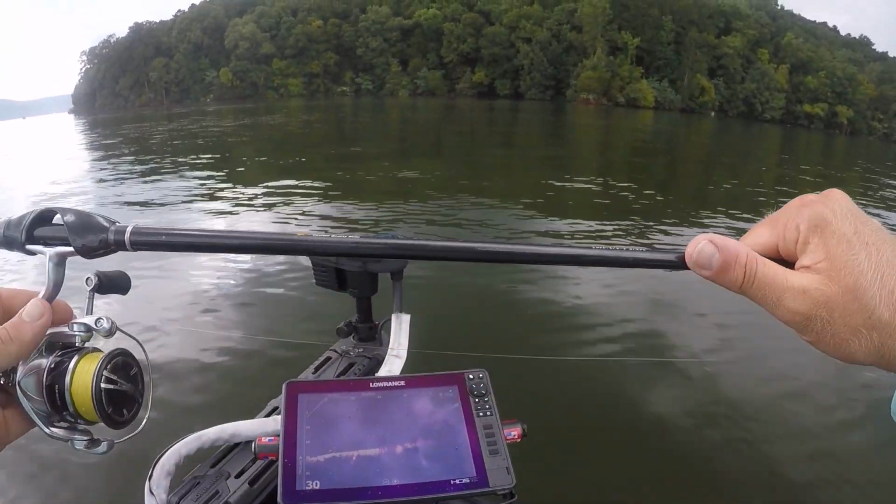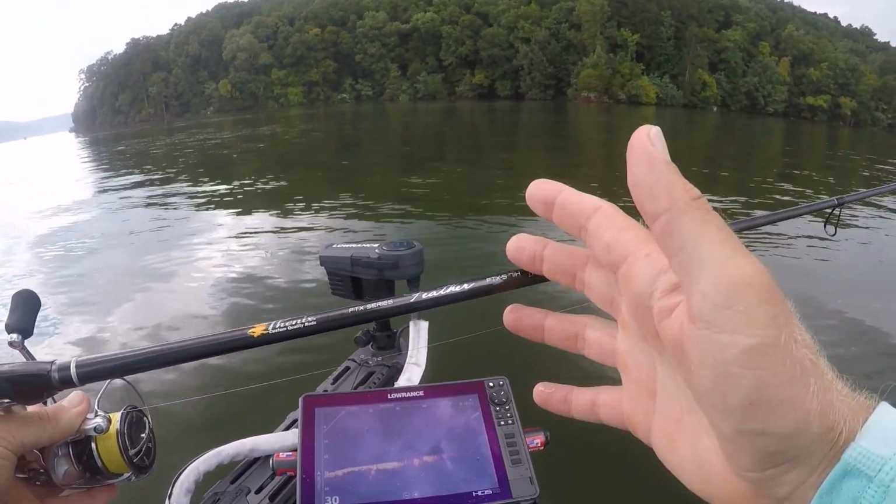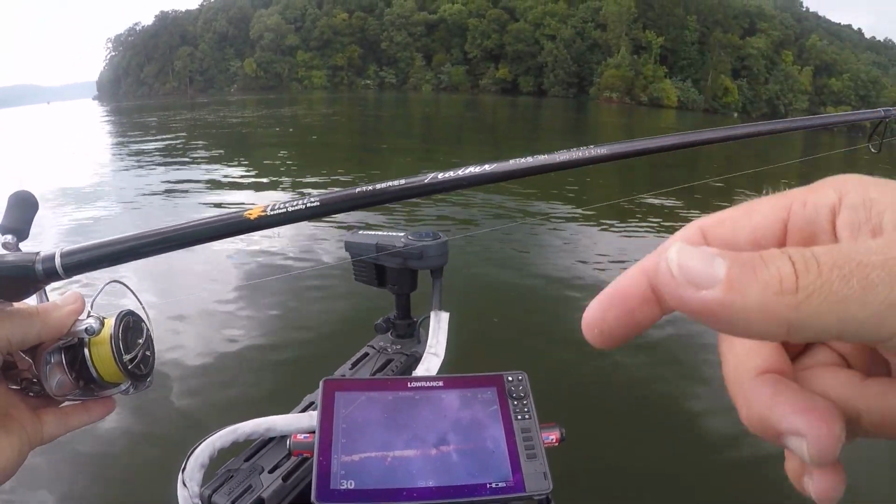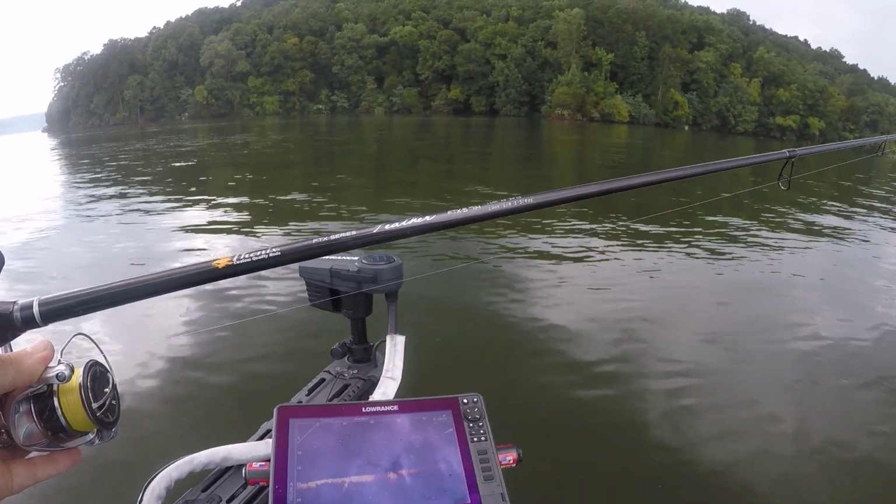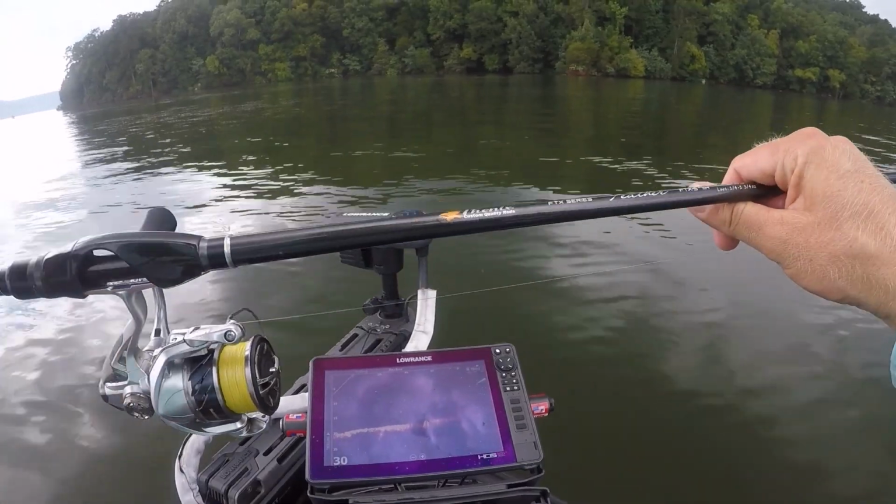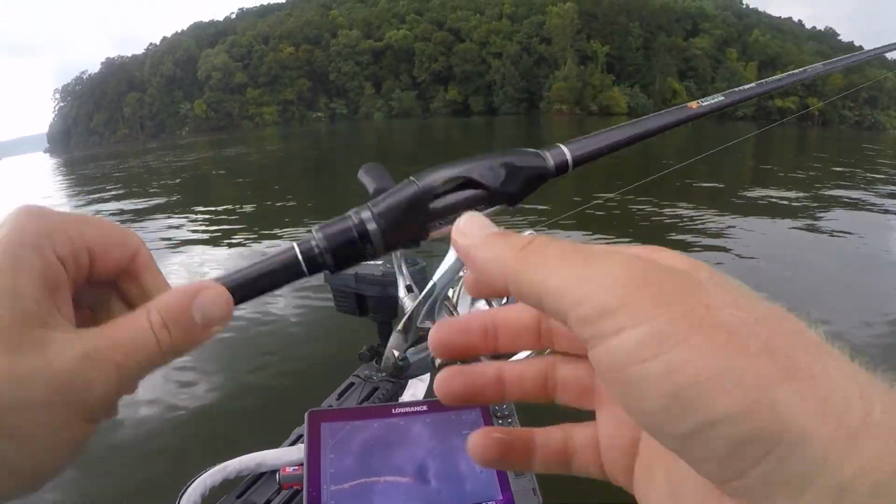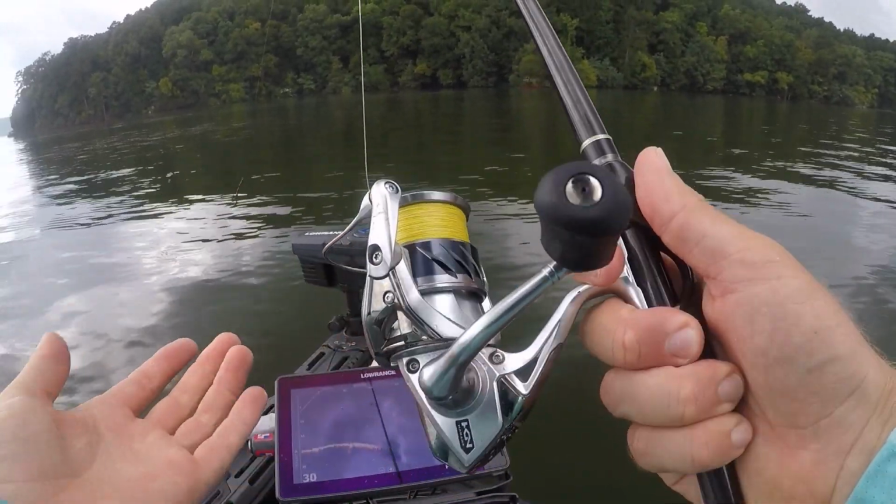This is my go-to kind of 7'1", 7'2". Sometimes I'll bump up to like a 7'6", but that's usually for a spy bait, or if I'm long casting a Ned rig or something like that. But this rod works perfectly for this shaky head. Like I said, yellow braided line. This is 10-pound braided line on here, just a 2500 series spinning reel.